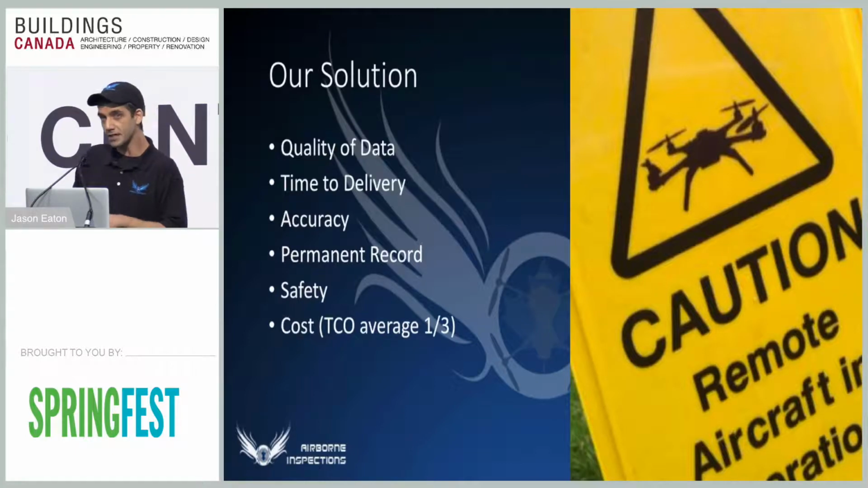Let's talk about safety for a second. The FAA down in the United States, the governing body for airspace, have just released a test that they did. People think drones are scary and they're going to hurt you if they fall down and all these things. Well, A, we pay a lot of money, so our drone doesn't fall down.